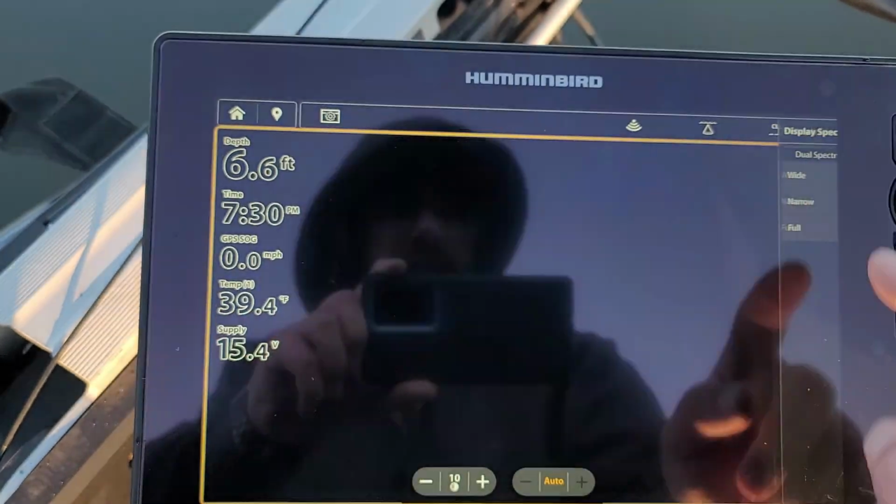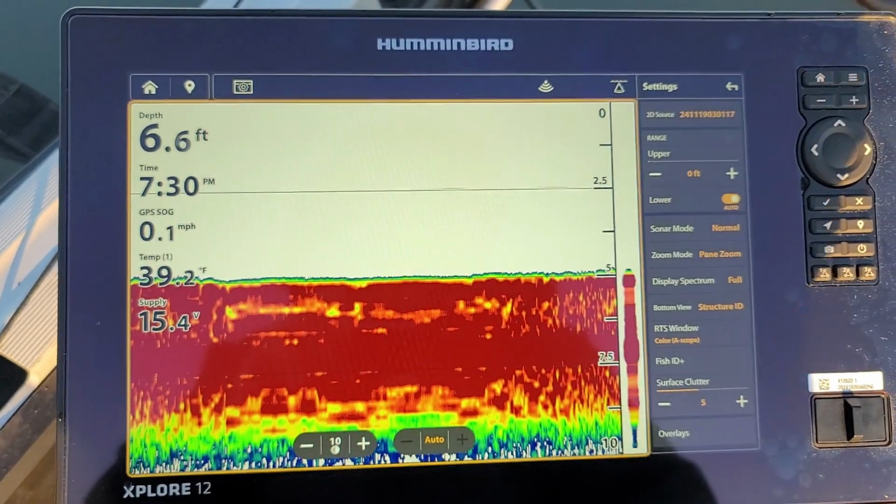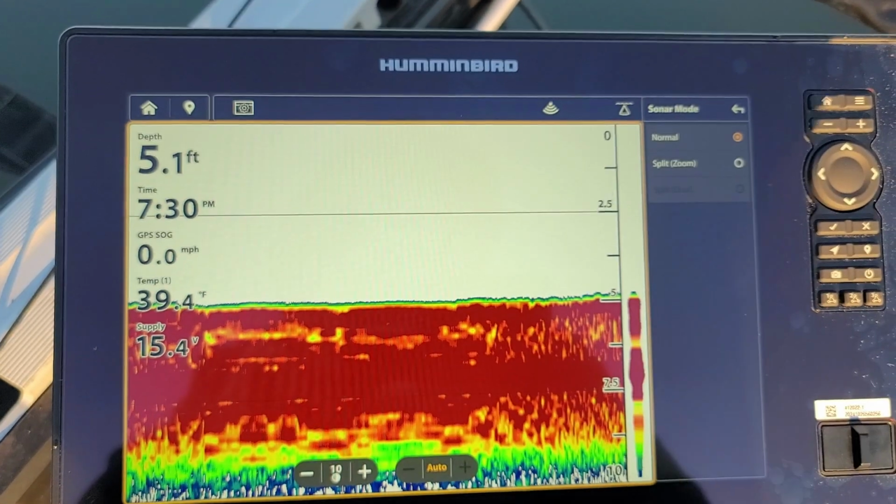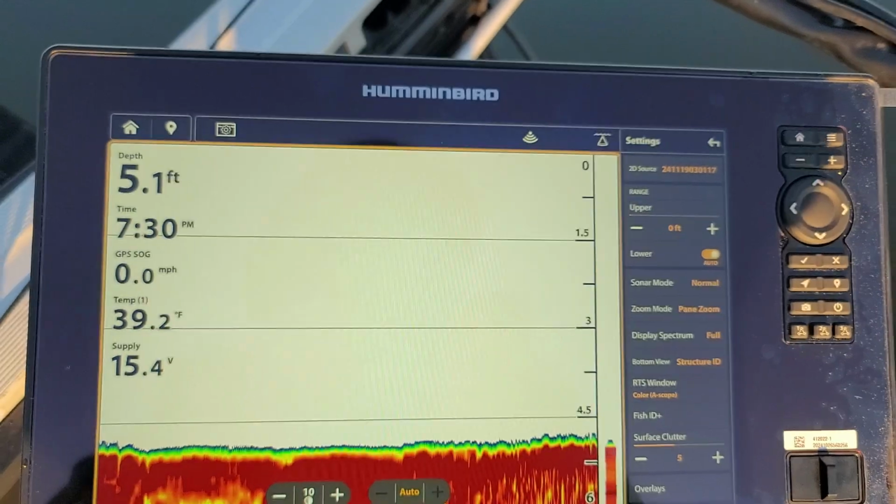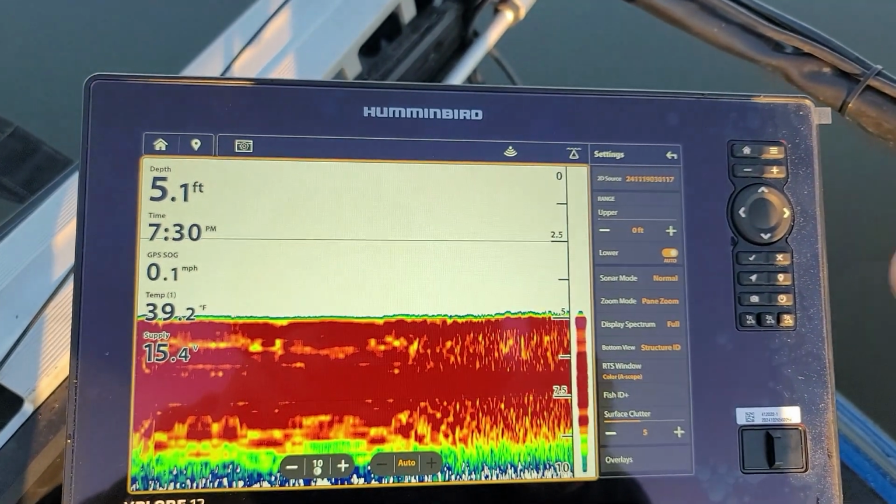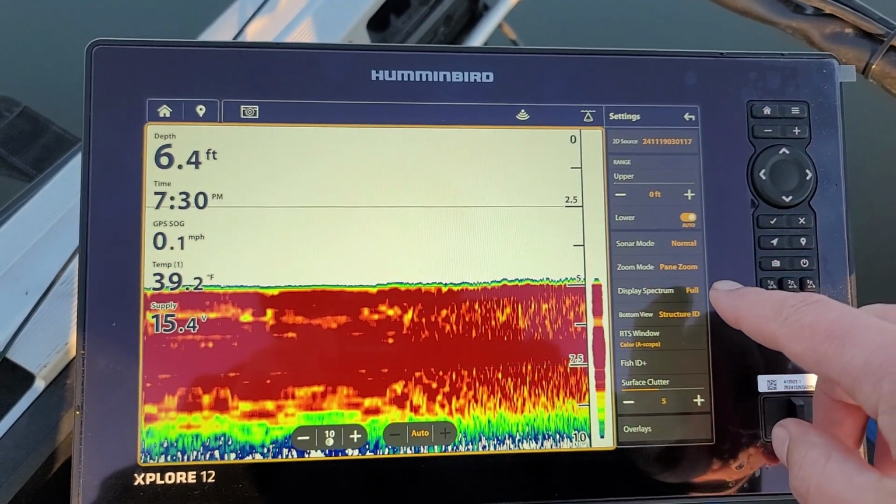Let's see here. Let's exit out of that. Let's go like this. Hit the second set of settings. Got a bunch of other settings. The sonar mode. We got split or zoom, or split normal and split zoom. Like I said, this is the transducer that came with the Xplore 12. I'm not using my old transducer.